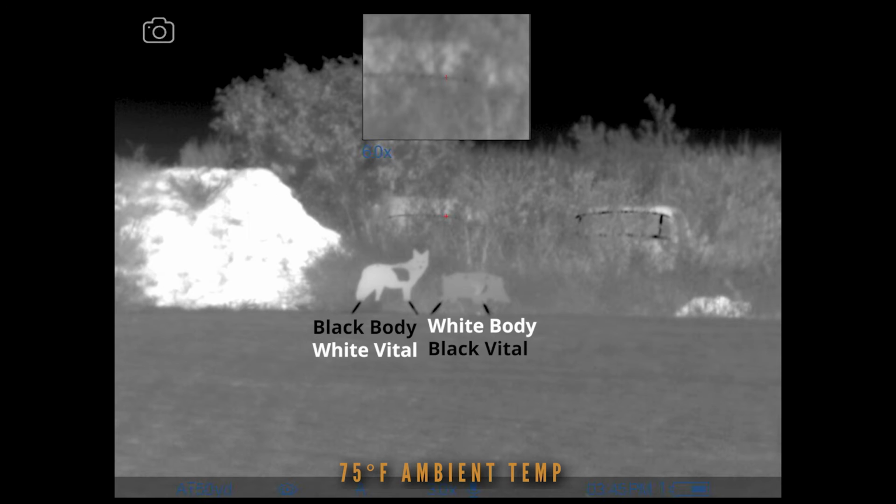Here I moved both the targets over in front of the grass so you could compare them apples to apples on that side. You can see just how much warmer the black coyote is than the white hog and how much better contrast you do really see on the vital compared to the body.